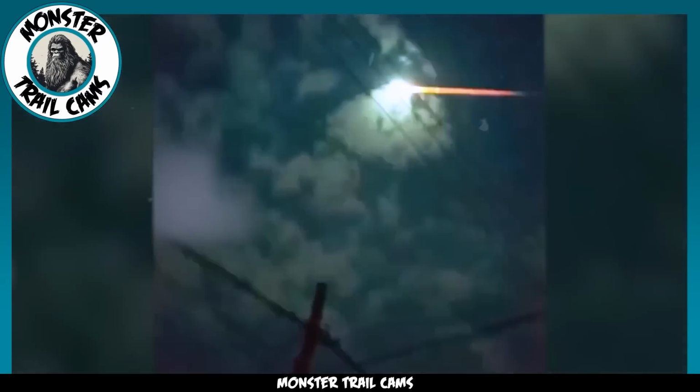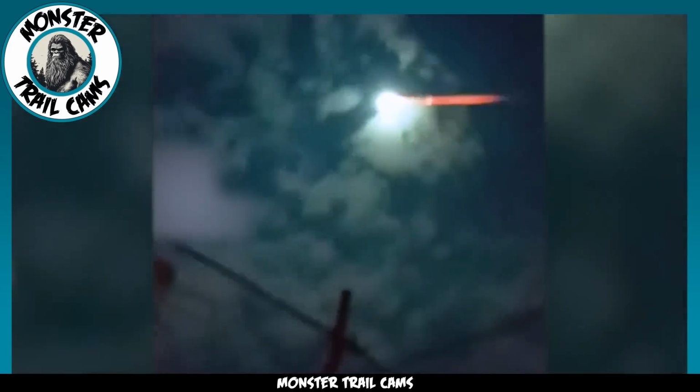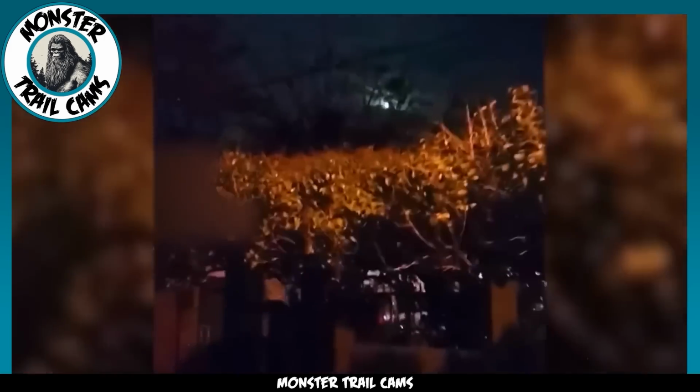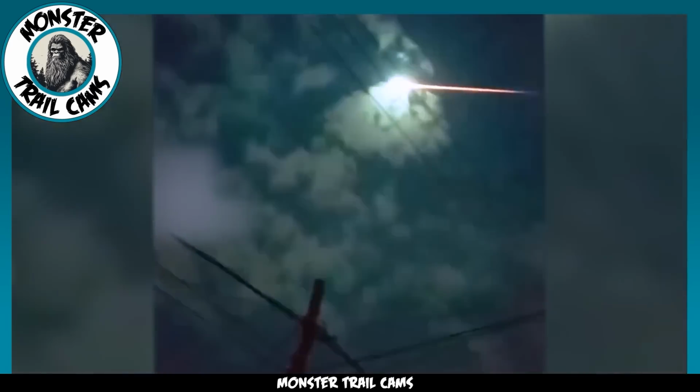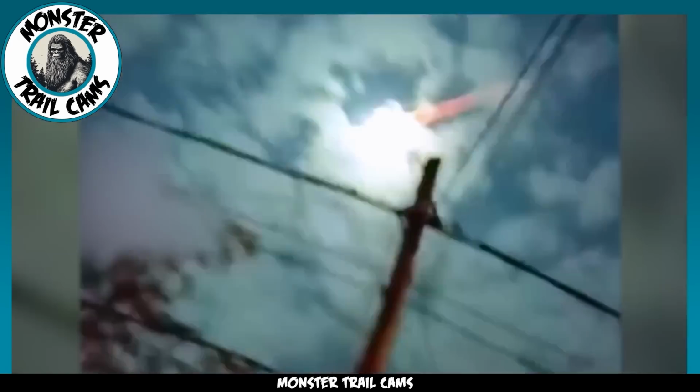This camera footage shows a few seconds of what appears to be a meteor flying overhead. The meteor has a bluish-white center with a bright red tail. This is pretty much on par with what a falling meteor looks like. The problem? There were no meteors recorded entering the Earth's atmosphere at the time of the video, nor were there any recorded impacts in the nearby area.